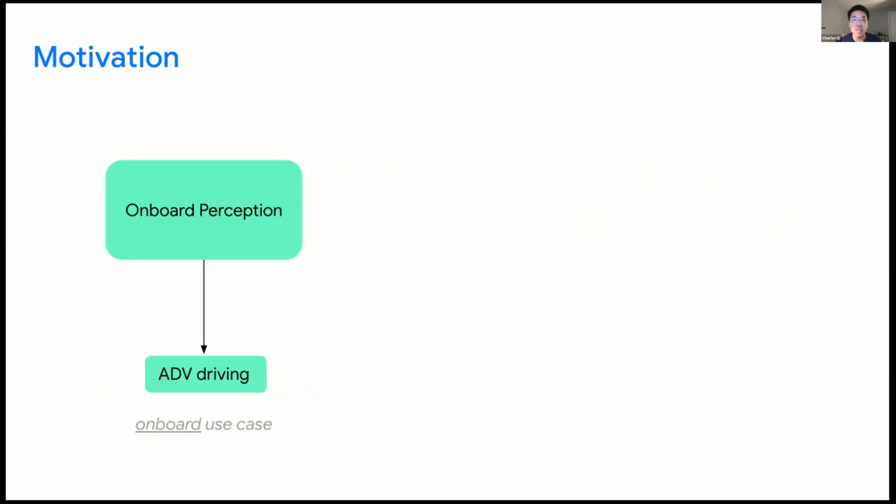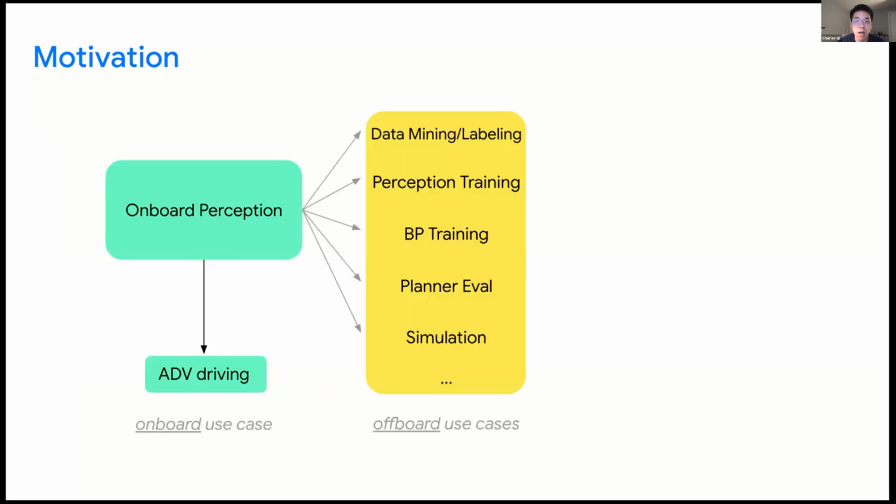More broadly, when we think about perception for autonomous driving, most of the attention has been on the onboard use cases, where the perception is running on some onboard hardware giving real-time results for the autonomous driving vehicle. However, the perception can also be used in many off-board use cases, such as data mining, perception model training in the distillation case, behavior prediction model training, planner evaluation, or in simulation.